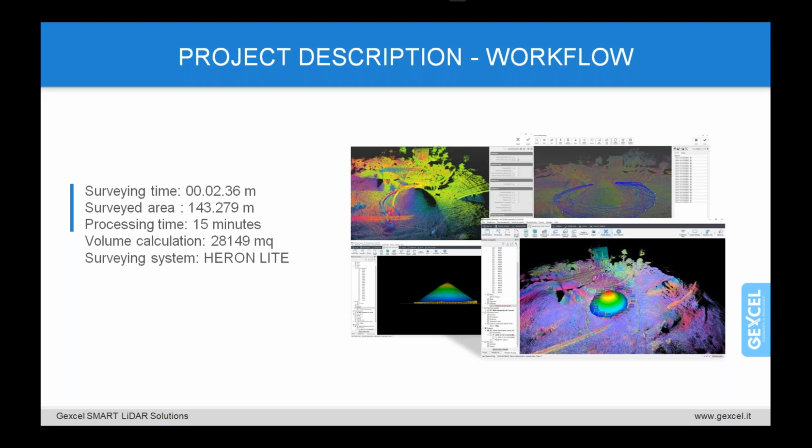And the deliverables are produced in Reconstructor, which has many dedicated mining features. The software has the ability, as we have seen, to automatically create a DTM, calculate volume, extract contours, break lines, and create this smart blueprint.